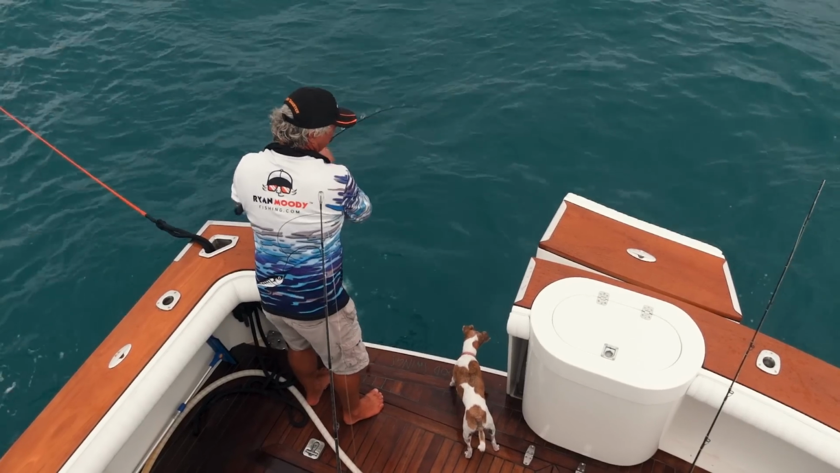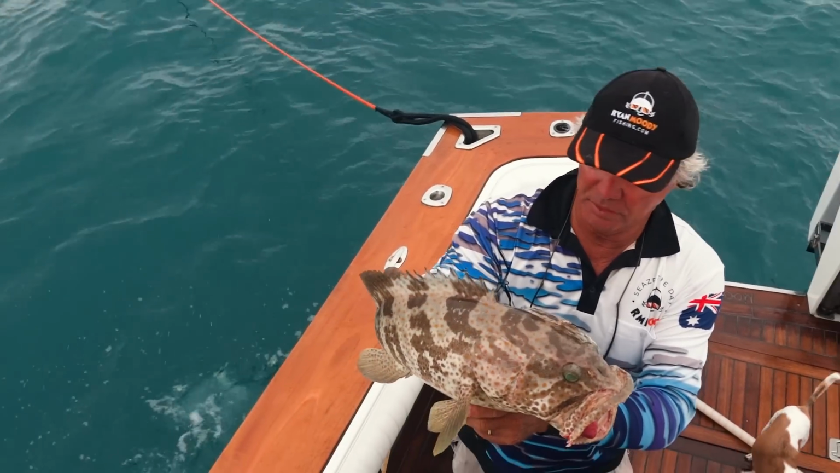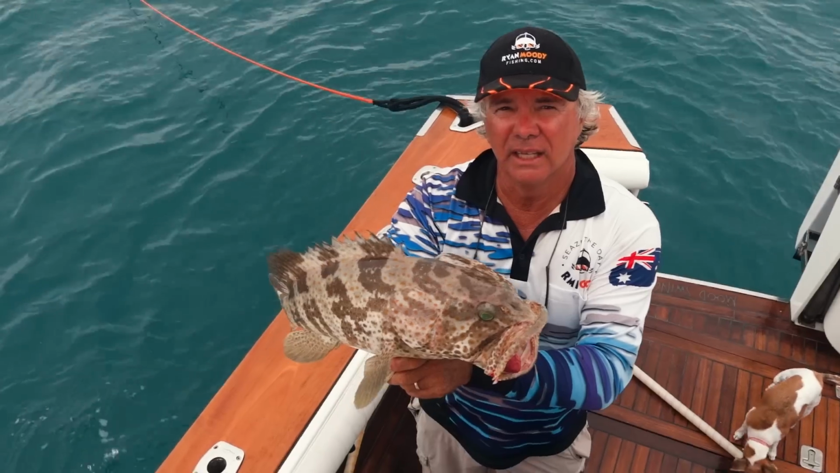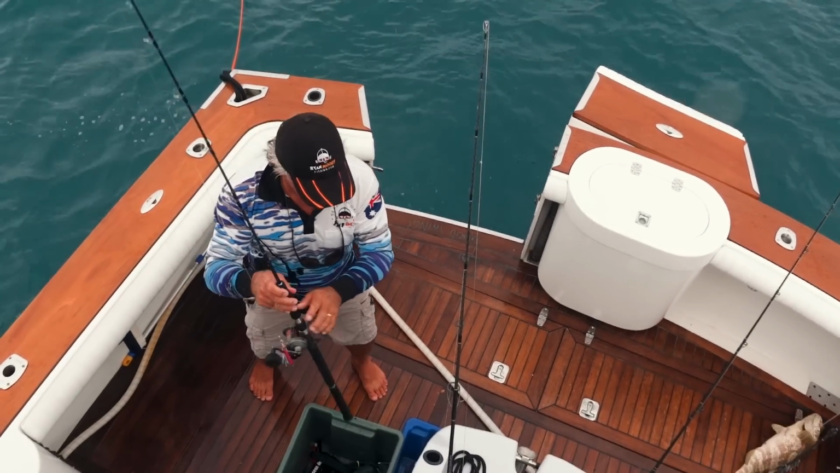Let's go forward. That's all right. Oh, nice little cod. Beautiful. These things are loaded with them up here. I don't mind taking the odd small one. Very, very good eating. That's a good eating sized cod, so that'll do us, eh? Yep, I reckon. All right, let's go and find an anchorage.